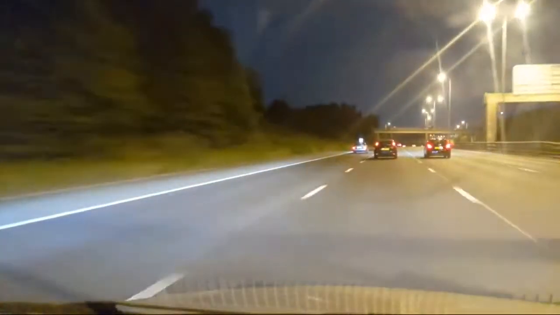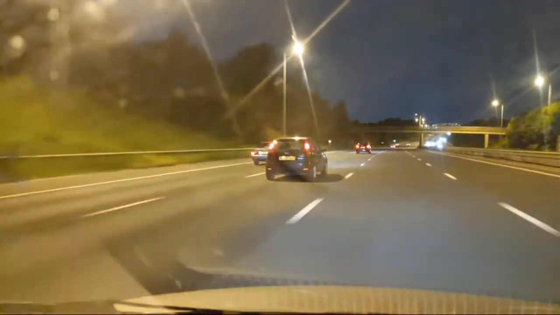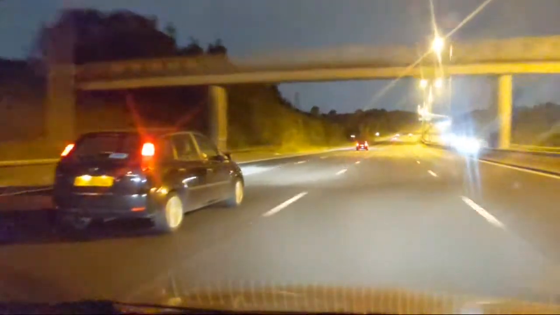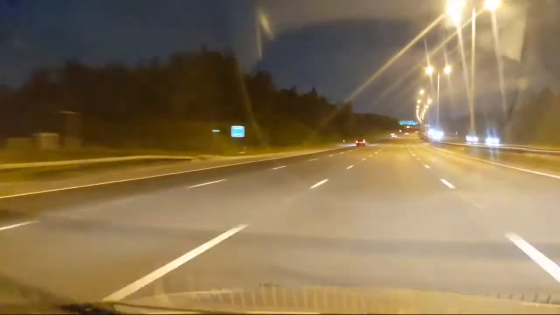So we're doing 70. They've all pulled across now. I'm doing 70, about to be overtaken myself.